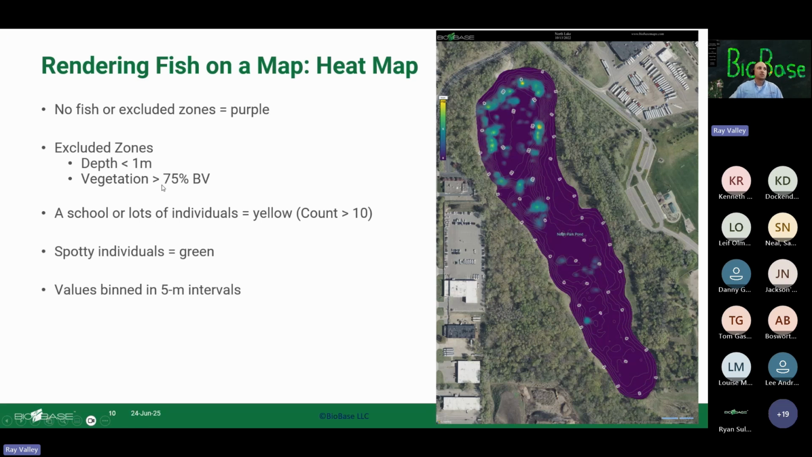Or where vegetation is greater than 75% biovolume. That's vegetation that's almost going to the surface. I'll show you a heat map of vegetation on this one. We can look at that a little closer. Where was the vegetation? If this was all vegetation down here, then that's excluded, and it's not going to be analyzed.